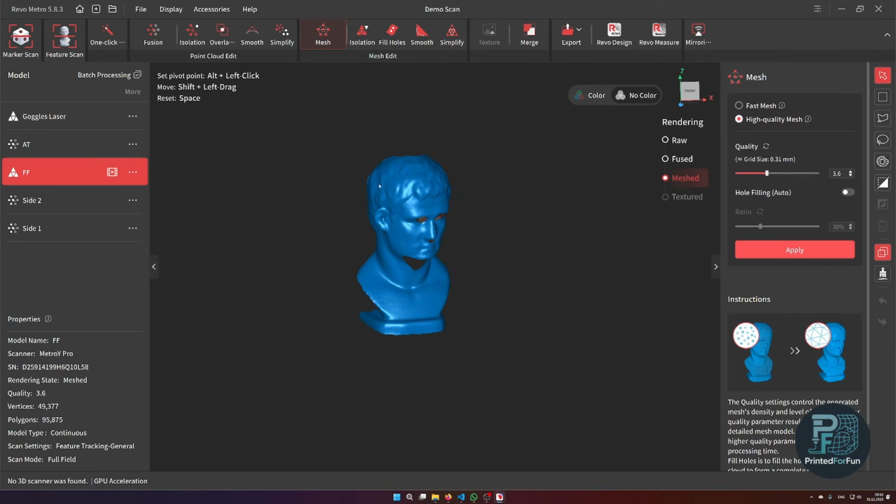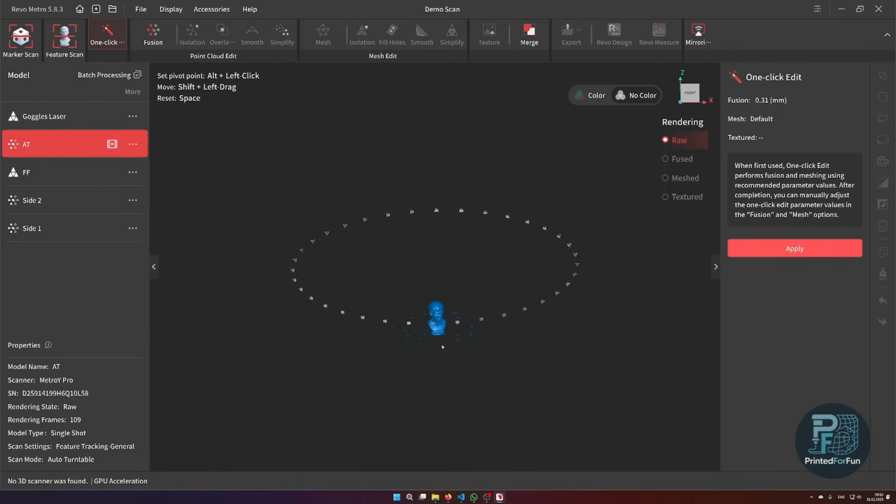You could of course reach a much higher resolution if you scan longer, but for freehand scanning I most of the time prefer using the laser mode, and the full field mode is also used in the auto turntable, and is more suited there.